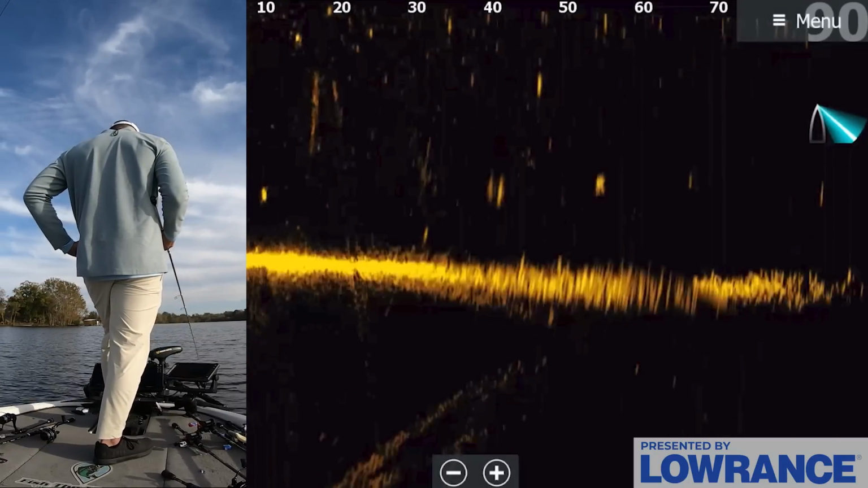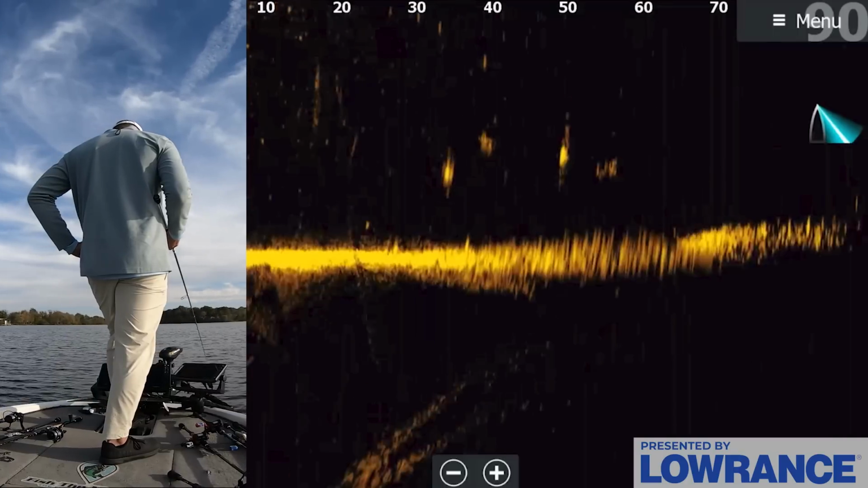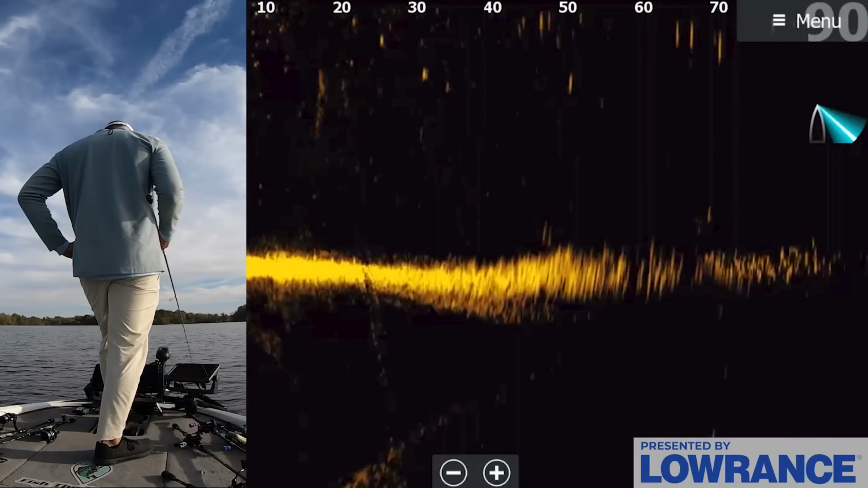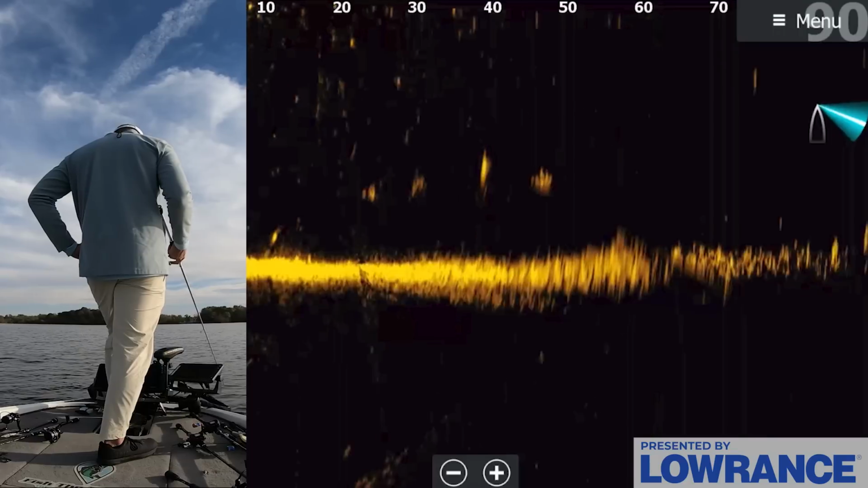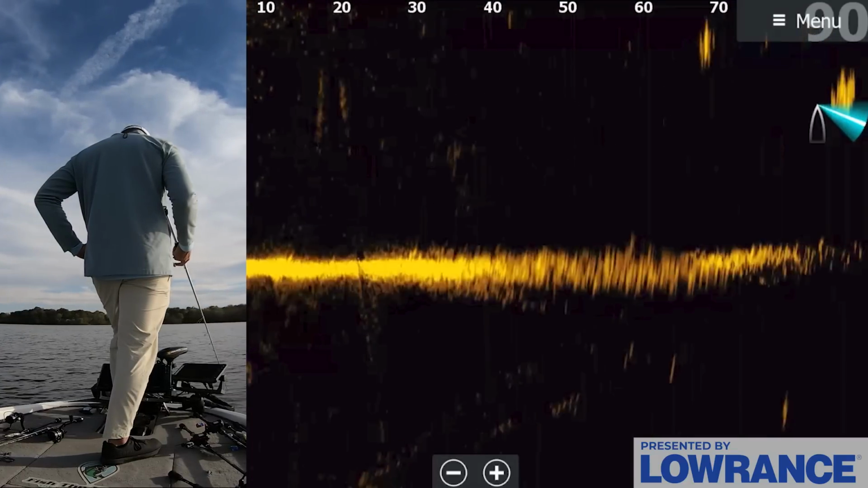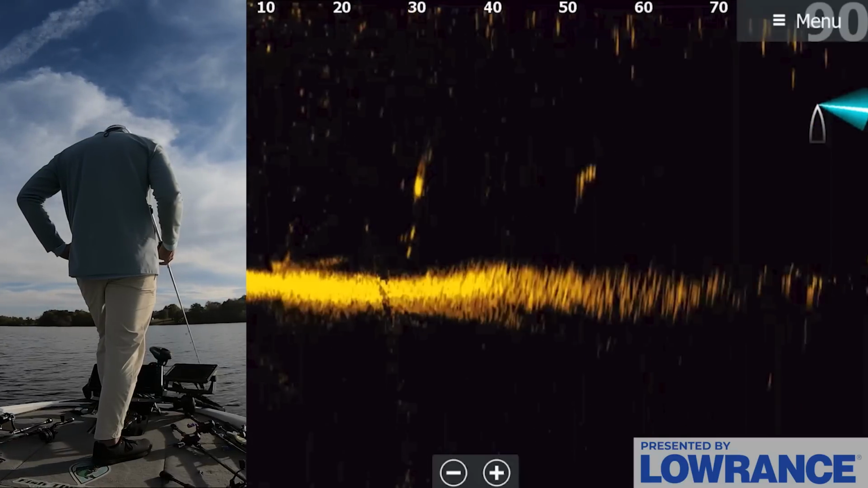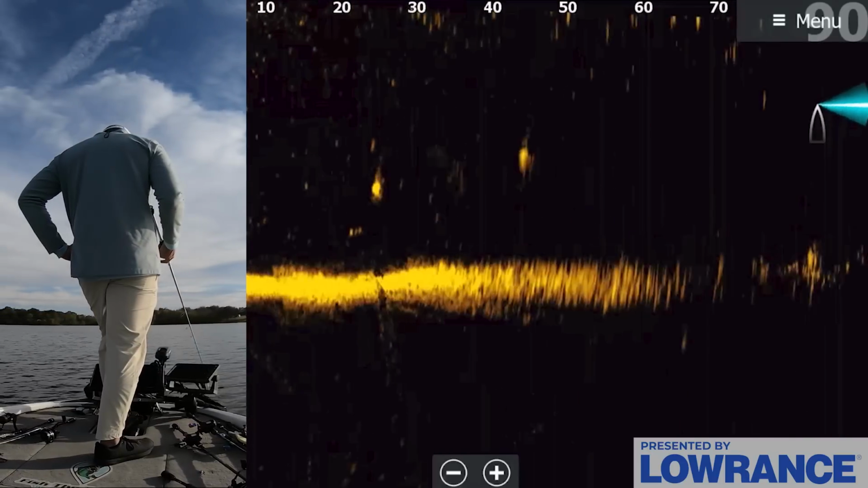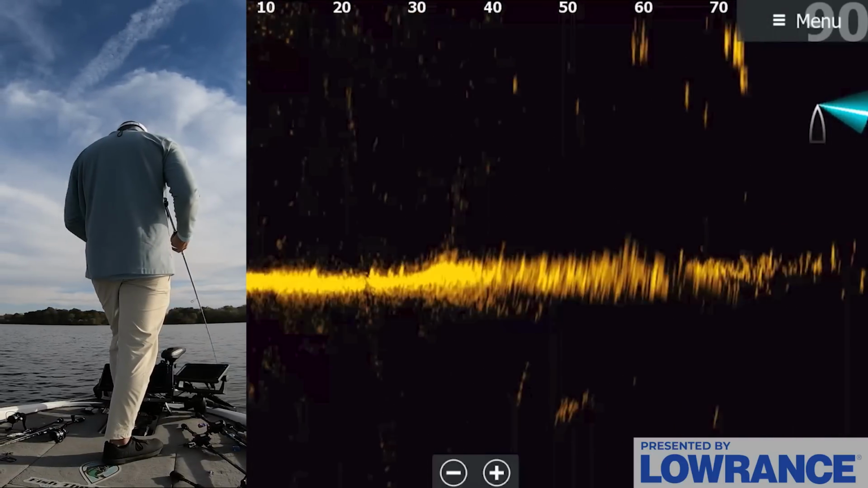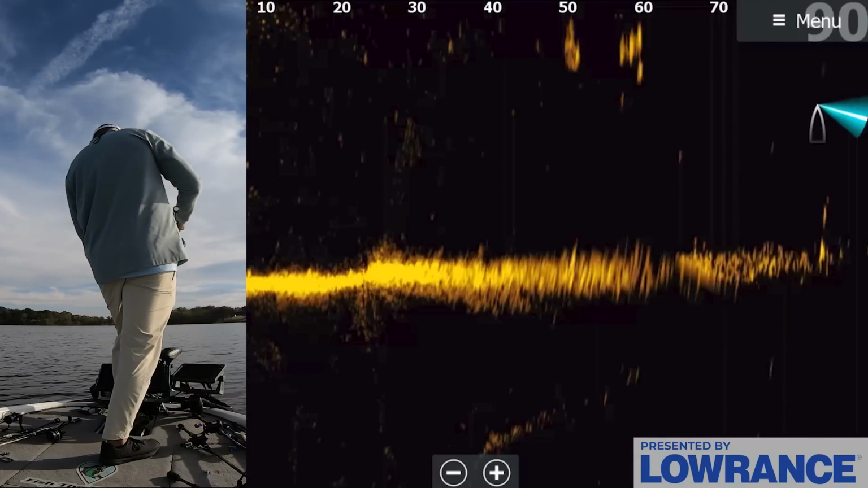So let's scope around just for a second and see if there's any bigger wads of them. We haven't really seen one yet, but there's got to be one around, like a group of 10 or 15 fish that stack together, rather than just these isolated 1s and 2s on the bait. I would normally throw a bigger bait when you have those 1s and 2s. Oh, there we go. Those guys are right on the surface.